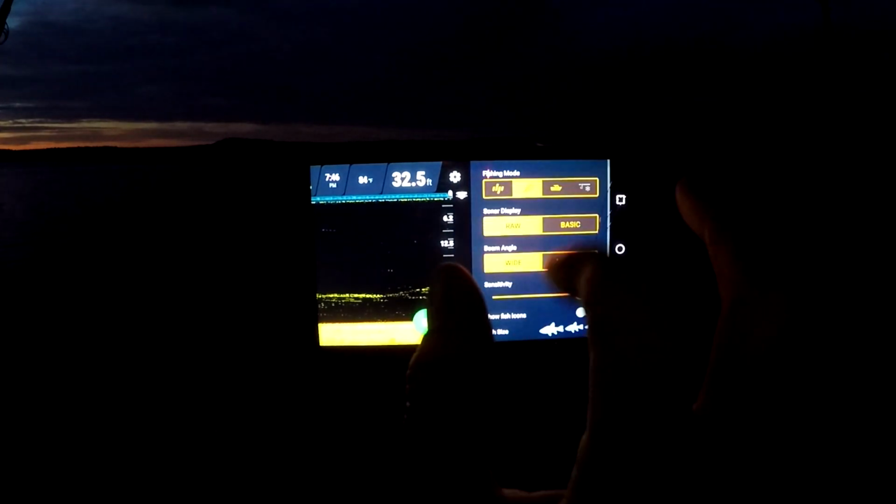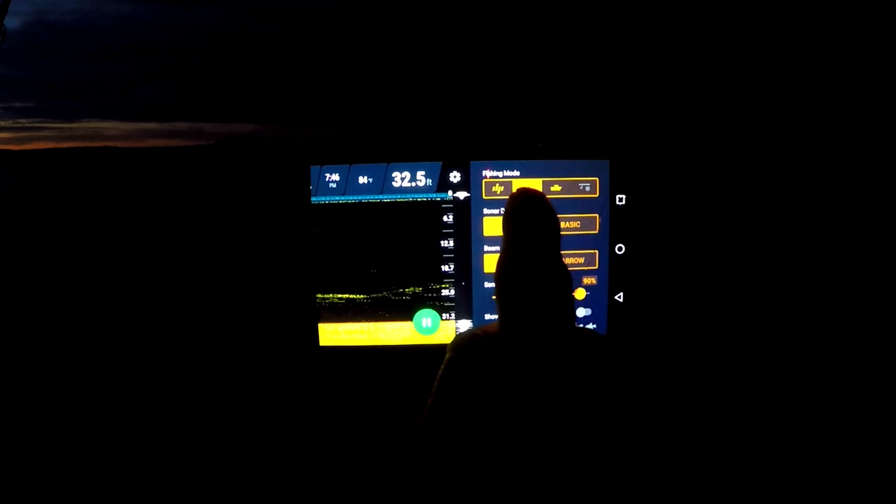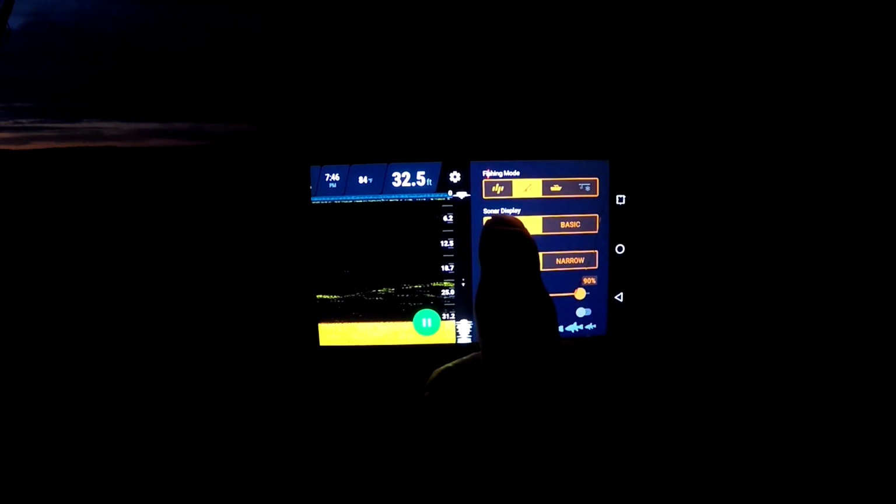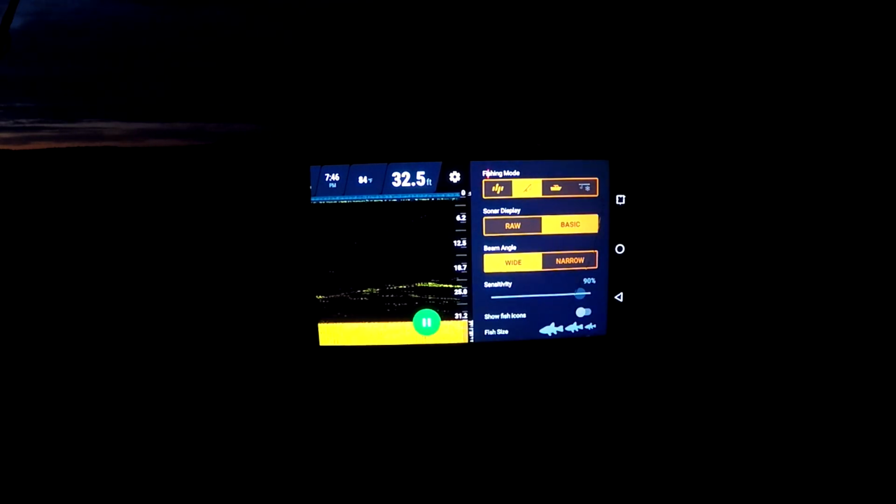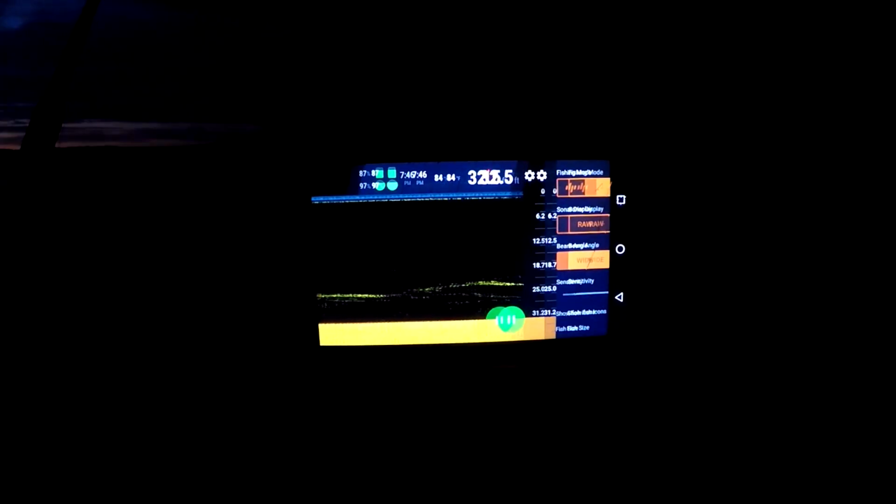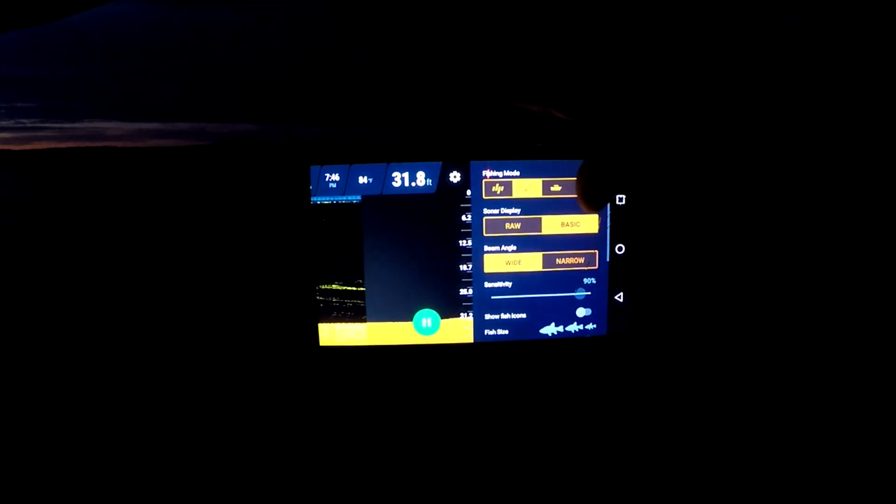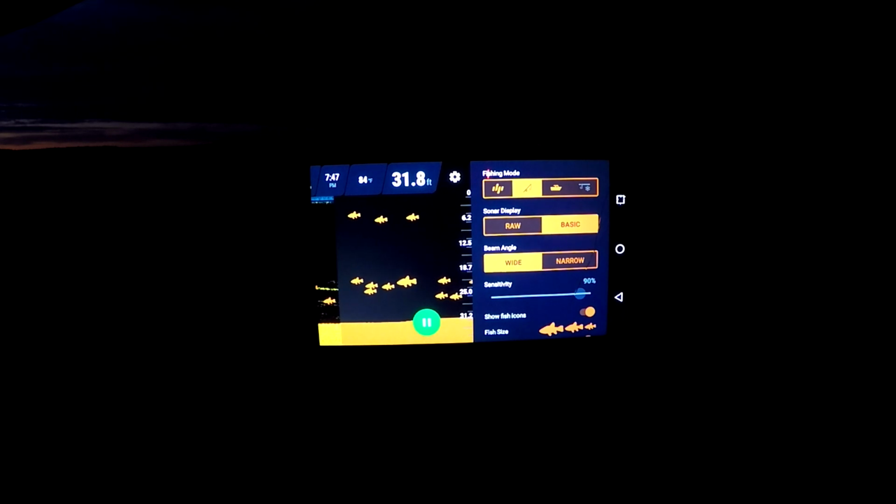Over here, you go up to the top, you have your different fishing modes. You got bank fishing, boat fishing, and ice fishing. And then your sonar display, you have raw and basic. Basic takes out all the detail. There we go. And if you don't have the fish icons on, you're not going to see anything, which I guess I should turn on. There we go.